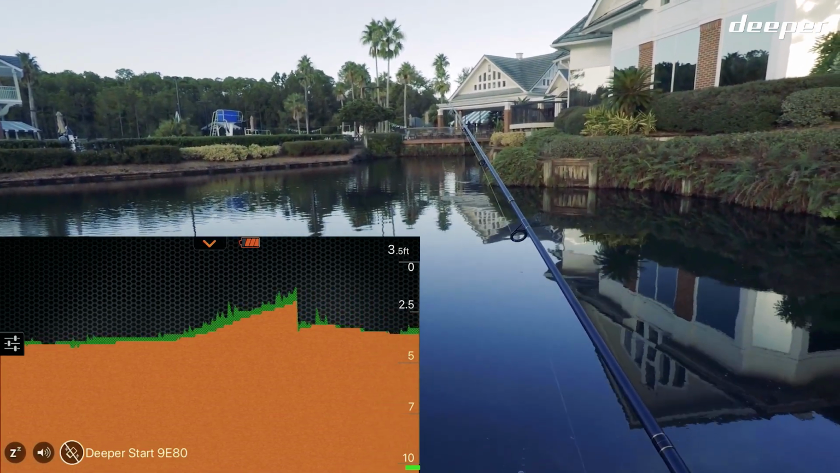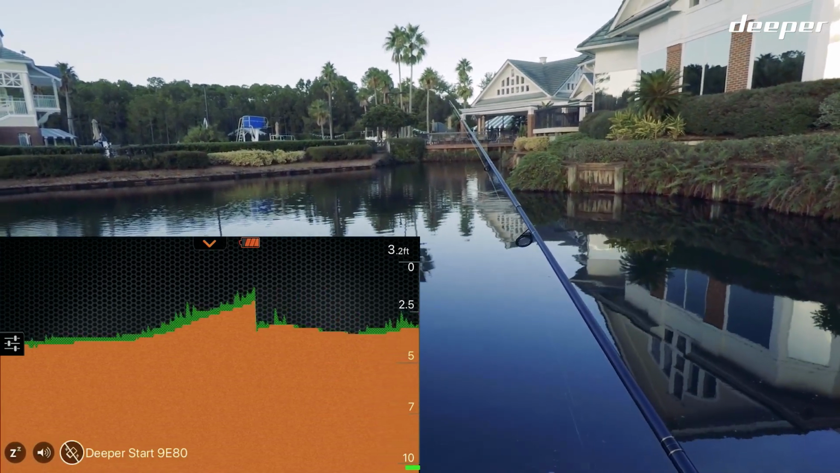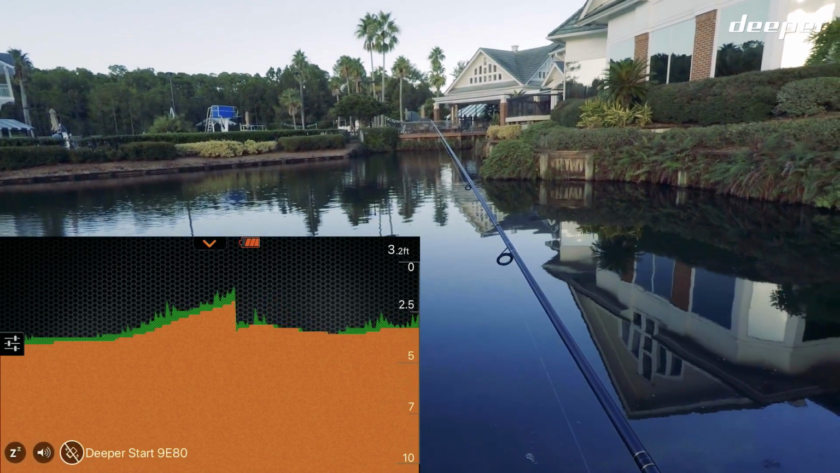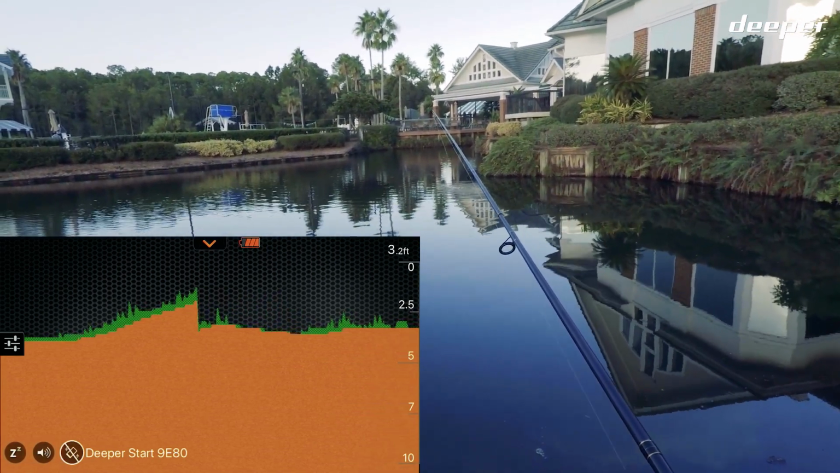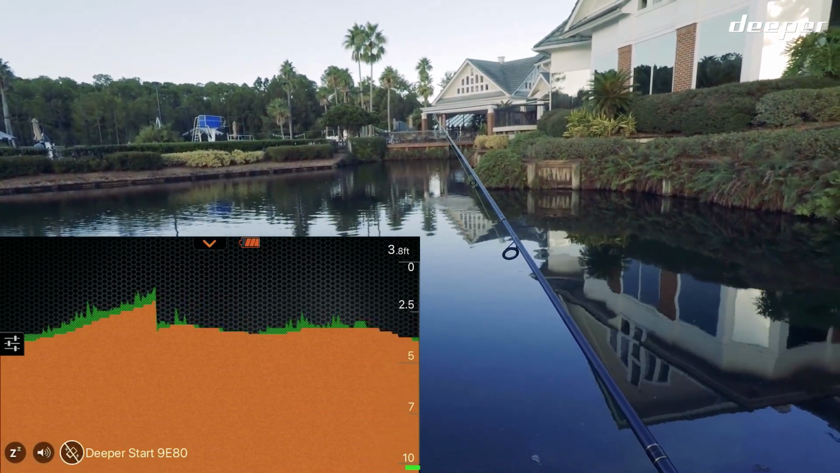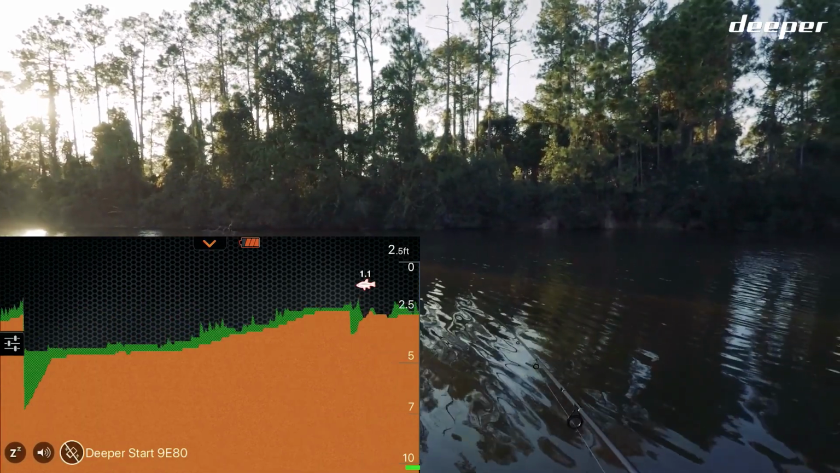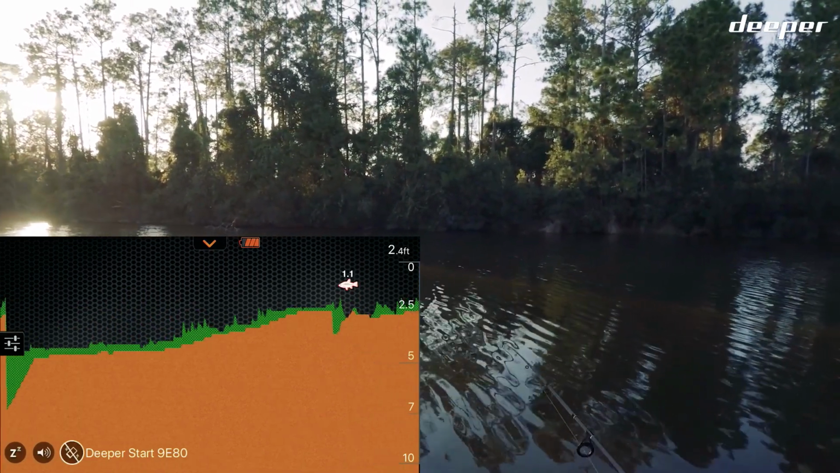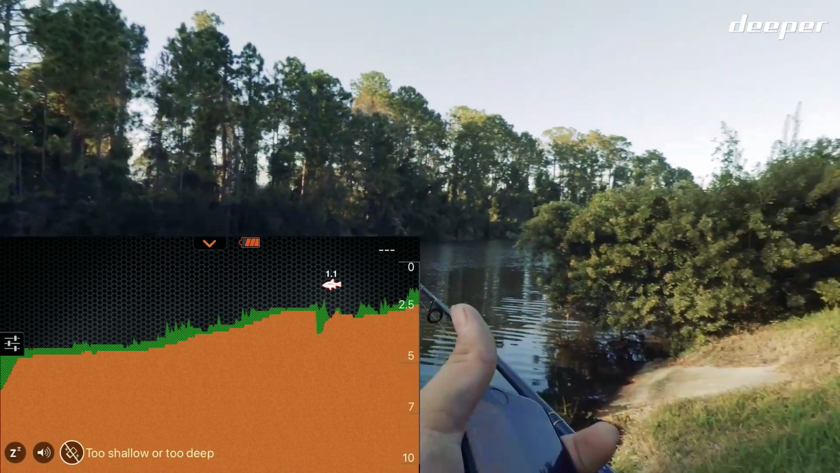Do see a little bit of a dip there, and then right as we come off this bend here, see what we find. Does look like there's some vegetation there. Ooh, as well as a drop off, slight drop off. All right, so there could be bass patrolling that. We definitely want to check that out. Worth looking into. Oh, there's something right there, right off the bank there. Try to replicate that here.